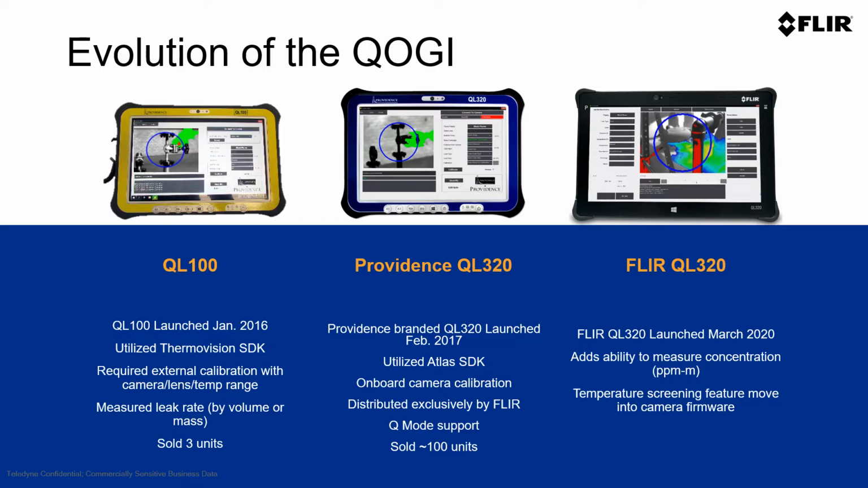After a more direct partnership with Providence, FLIR and Providence in 2020 launched the FLIR QL320, which is the baseline of the QOGI technology that's in the market today in a tablet. This added a number of features like the ability to measure concentration and some of the screening features which are critical to the use of the technology.